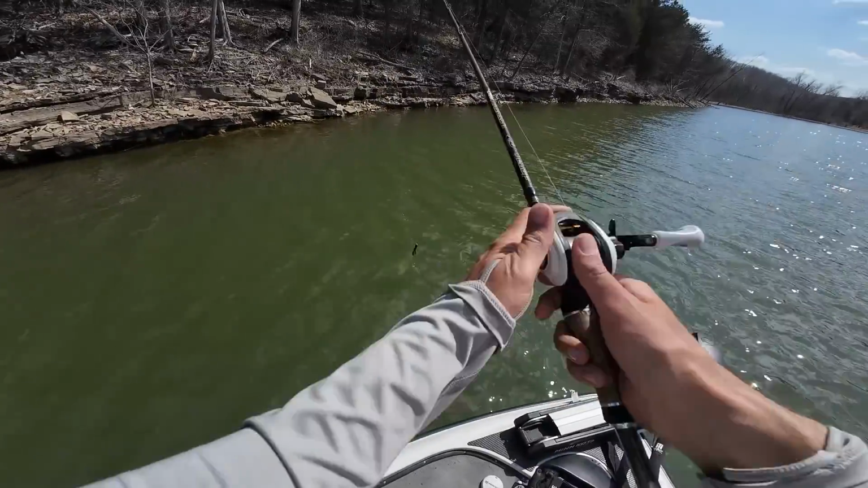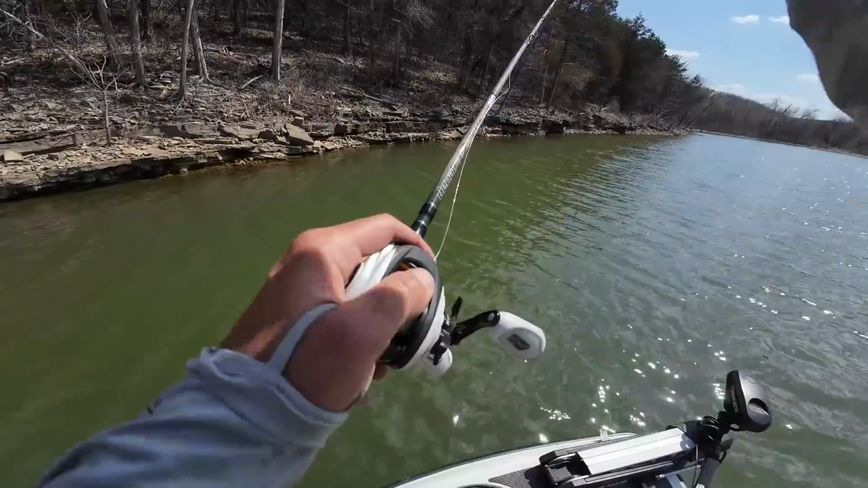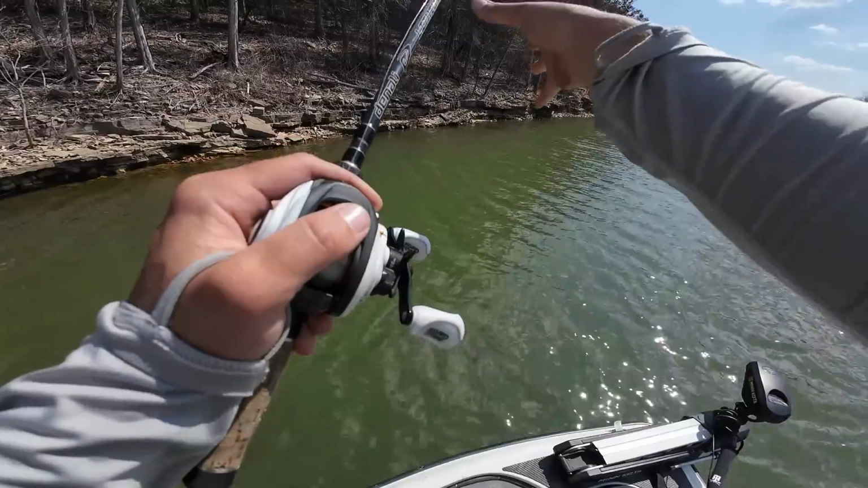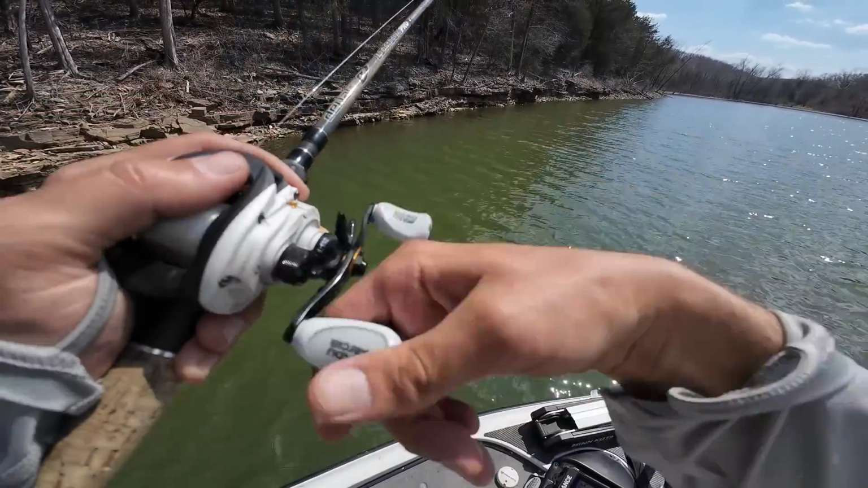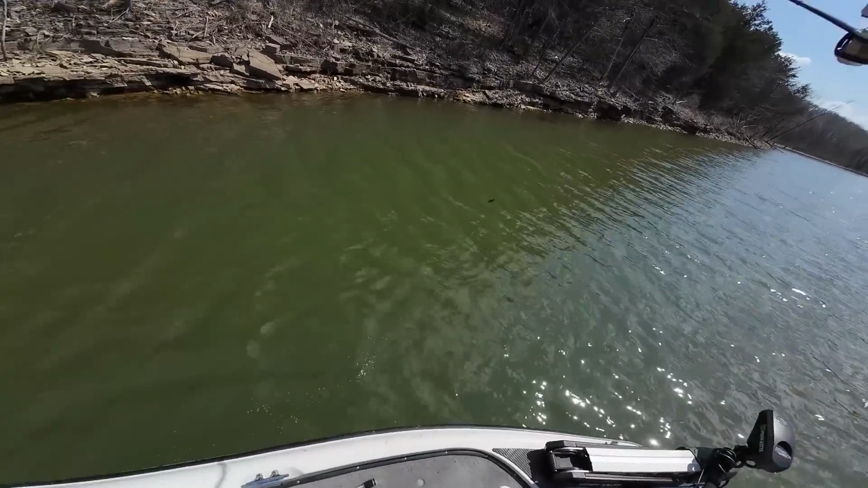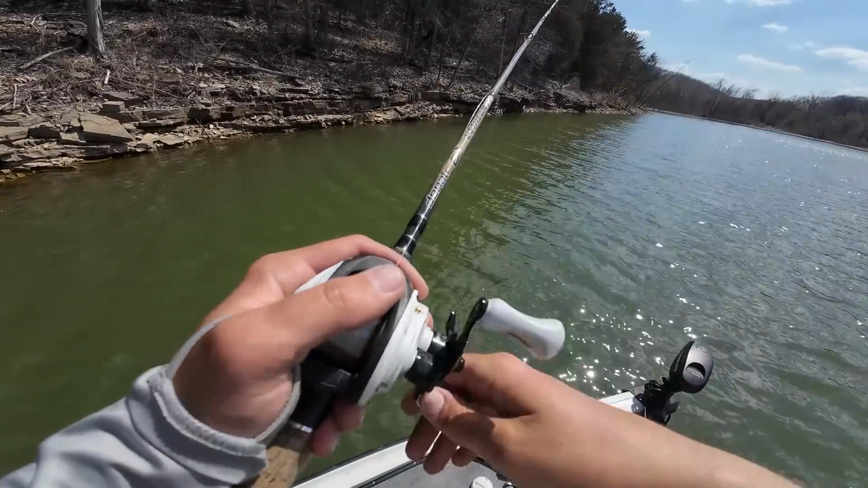And when I'm working down these rock banks, one tip I can have is to try to cast at a 45-degree angle to these rocks. What that will do is keep your bait in the strike zone just a little bit longer as opposed to going directly 90 degrees into the bank. It'll also allow you to work a little bit ahead of the boat, which will keep you just a bit further away in terms of trolling motor noise and getting right on top of these fish.